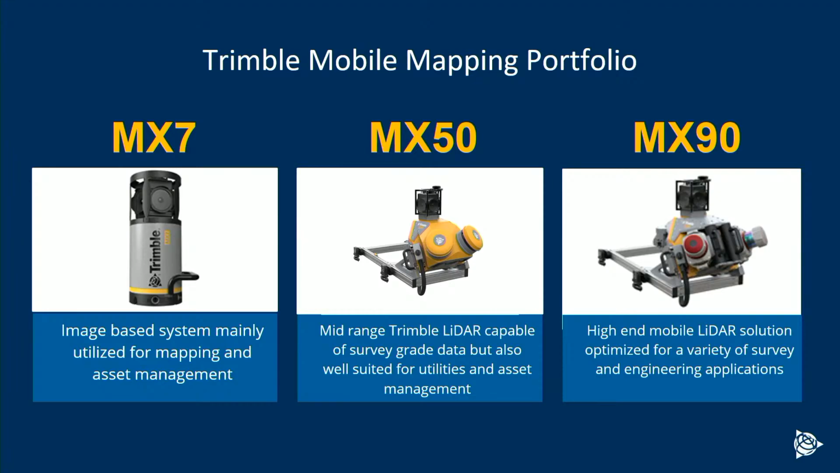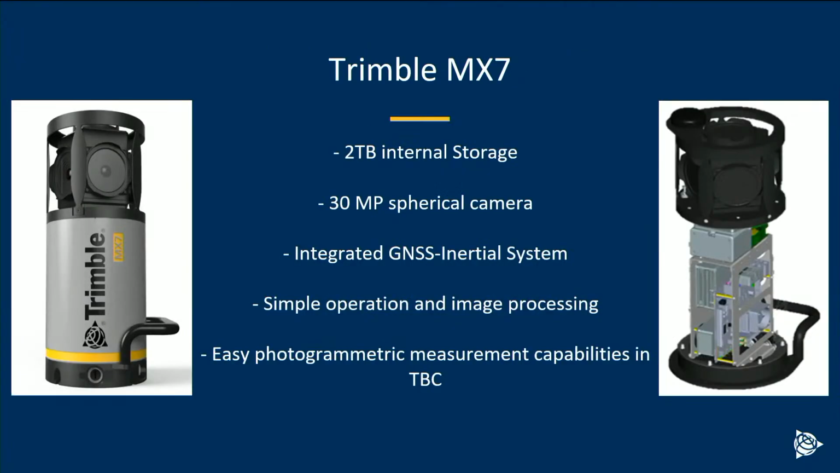We have the MX50, which is our mid-range system. This one's actually using Trimble profilers, the same profilers from our static scans. So it's a bit cheaper, and we're limited on range and density compared to the high-end system, but it's still very capable and has some beautiful data that we'll get into as well. And then the new MX90, which is our premier solution that I'll dive into in much more detail.